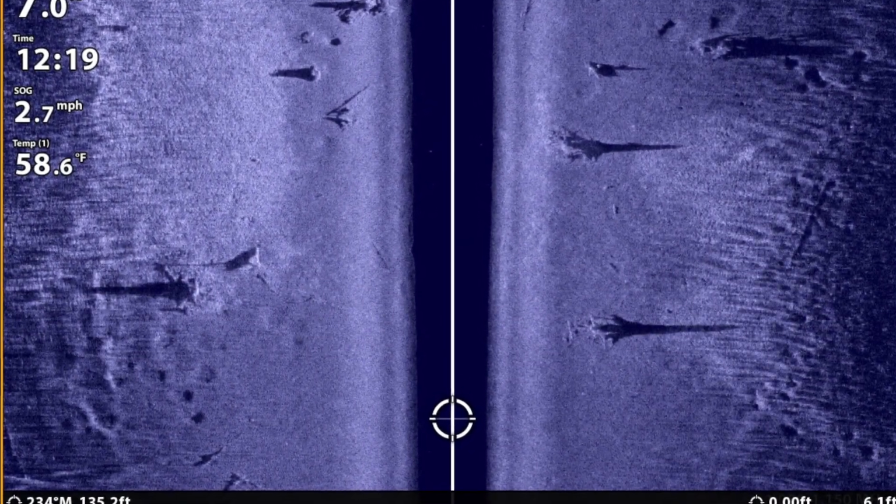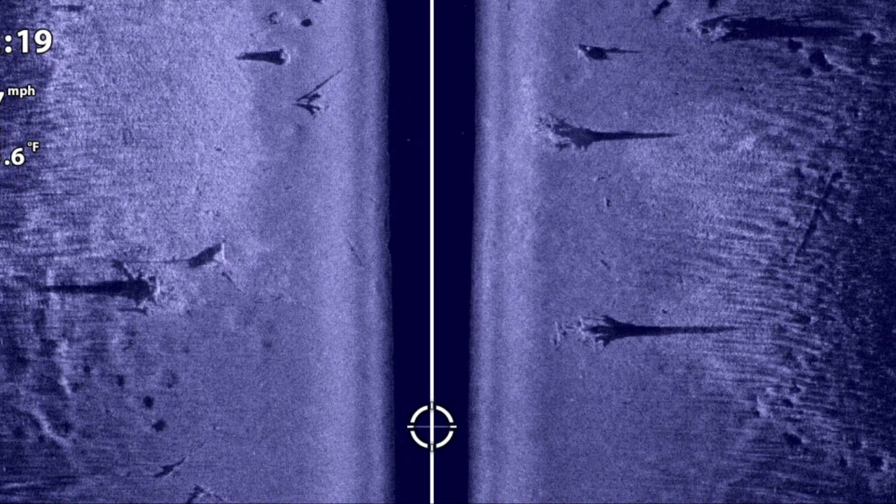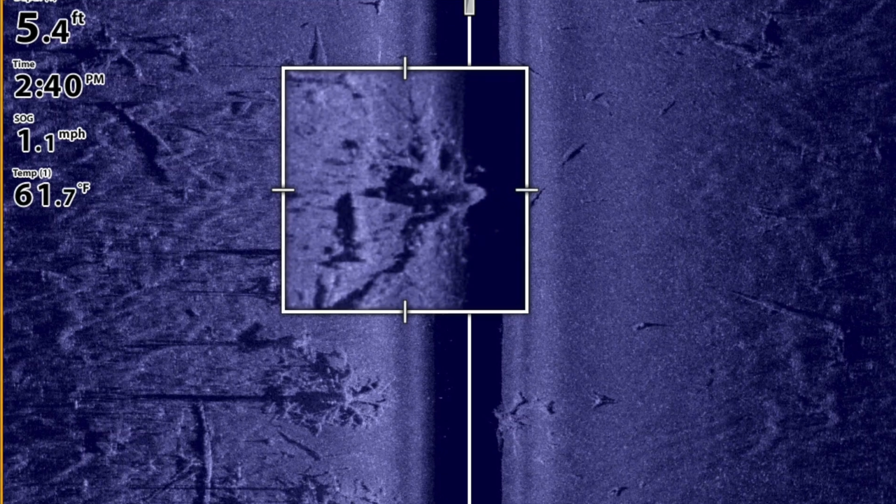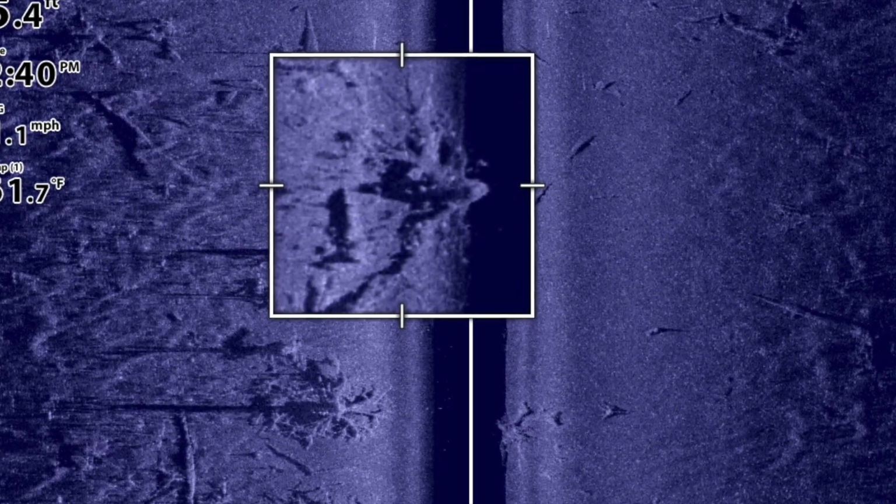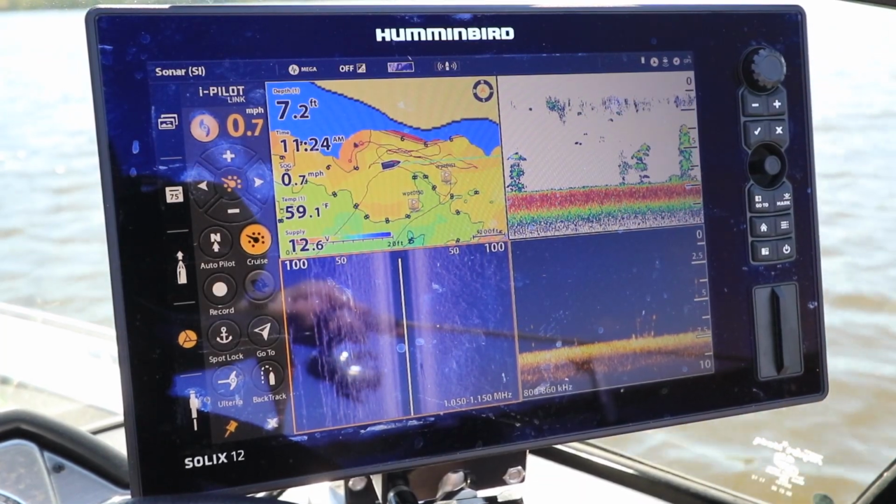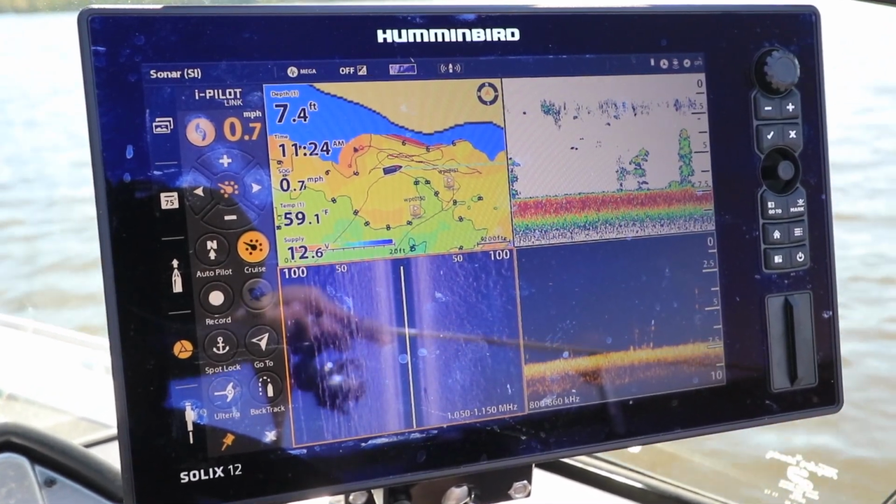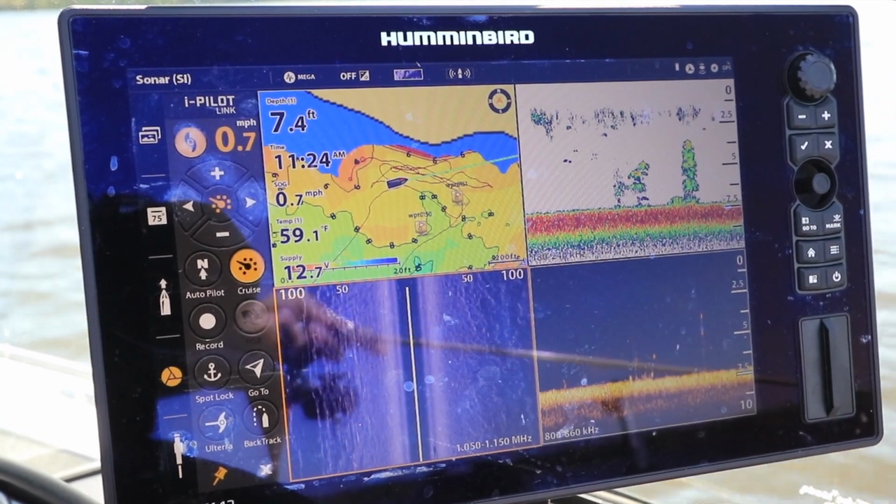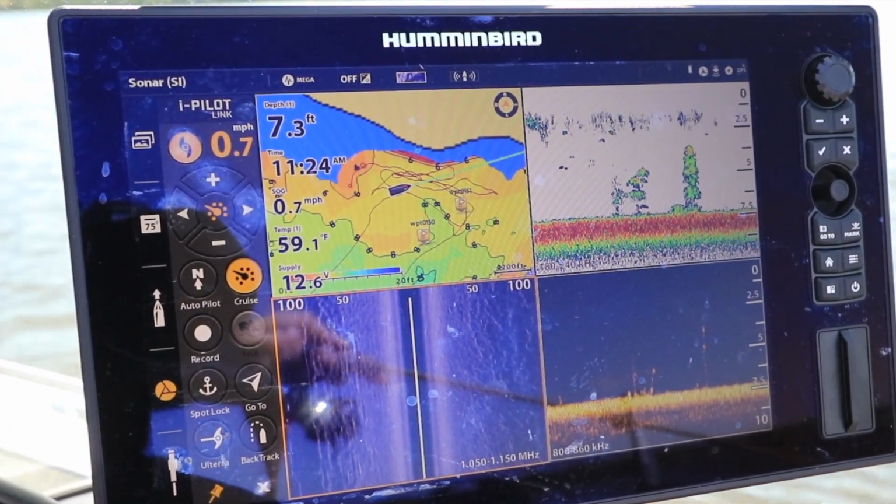I'll start by using mega side imaging to locate clusters of stumps, which will be more likely to concentrate larger numbers of fish than individual stumps. Every time I see a group of stumps, they'll get a waypoint. After a little while, my Solix chart view will have a smattering of waypoints, each representing a group of stumps.